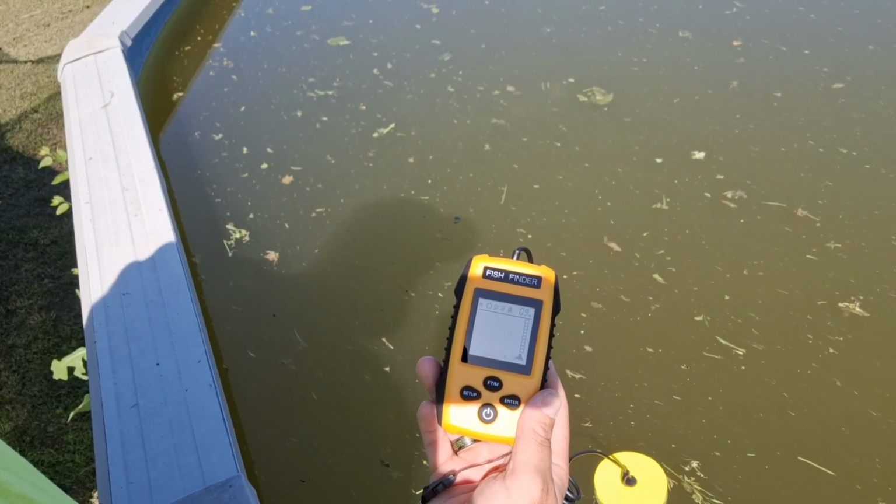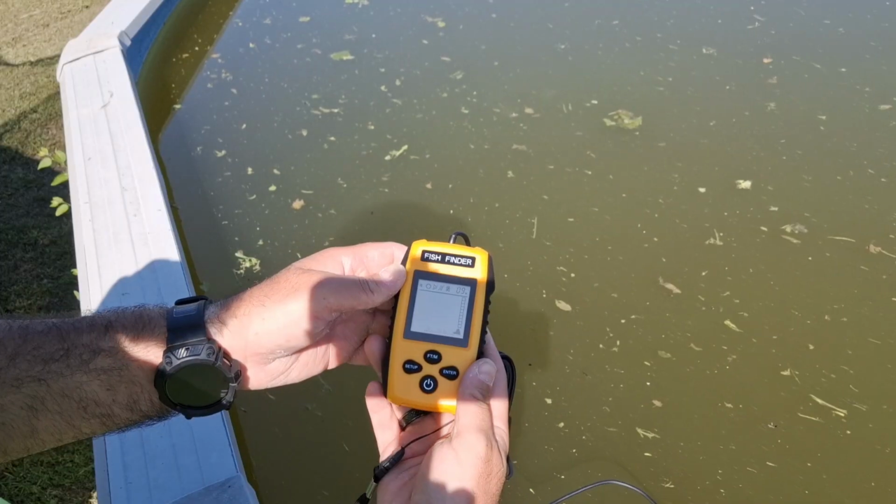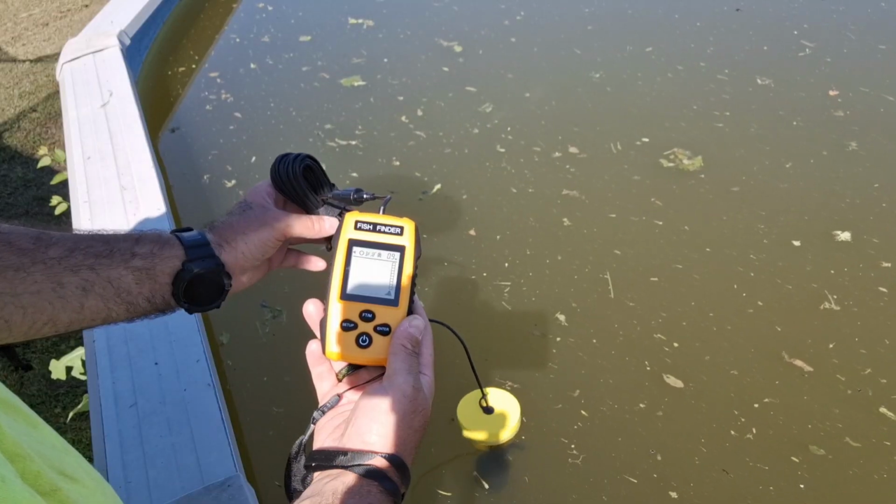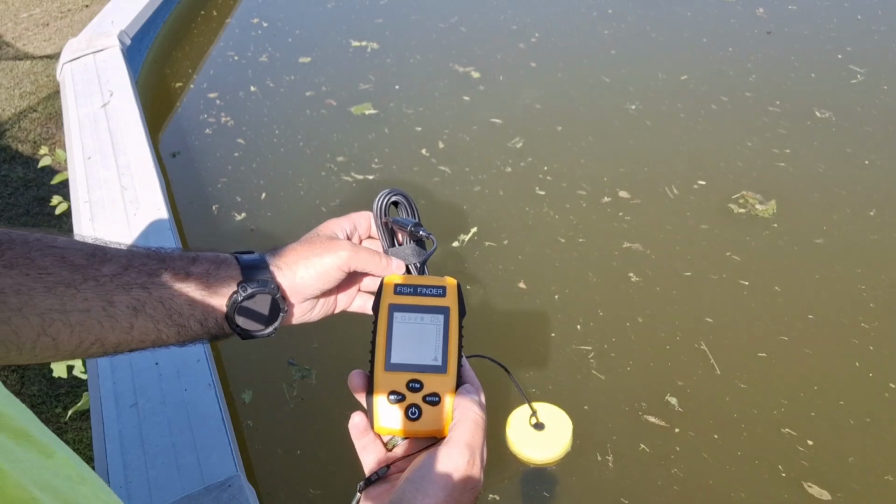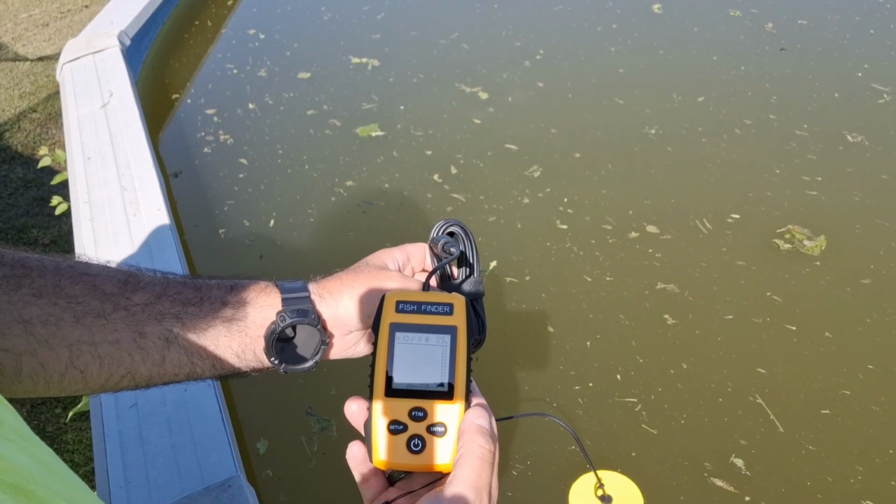Shows that it's 0.9 meters. Let me move it around a little bit. I mean, it's showing something. What do you expect out of a pool?